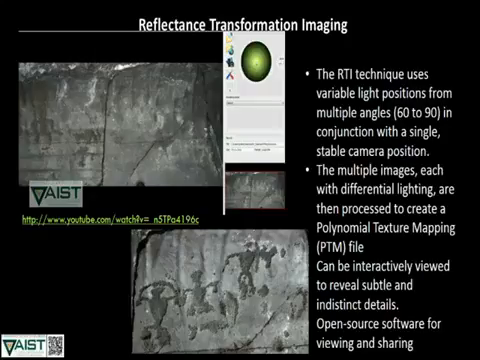Then we're assembling these multiple images in a software package where we're creating these polynomial texture maps. And these files can be interactively viewed. The nice thing about the product that you get from this is that these files can be viewed in free open source software. So there's no need to purchase software, and there's also very little learning curve. It's very easy to navigate through.